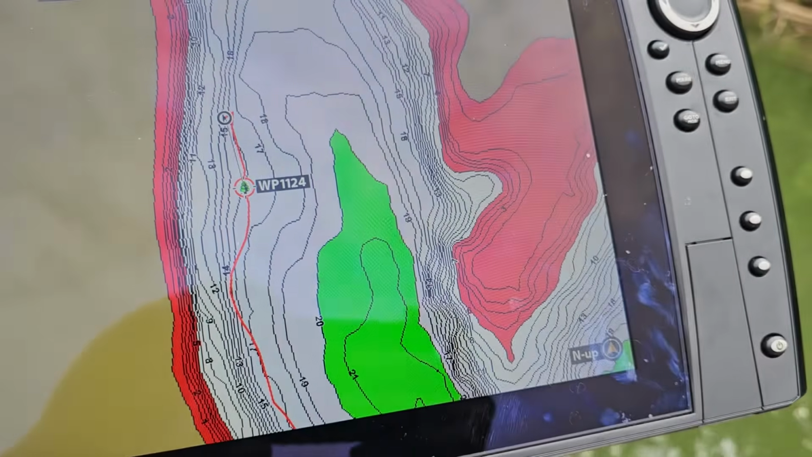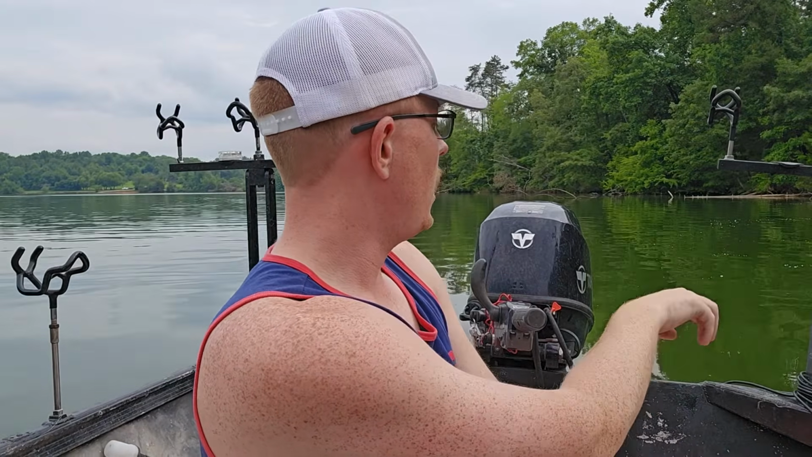All right. Okay, so before we go any further back in here, I kind of want to stop and explain the mental image you've got to have in your head to think about side scan imaging a little bit better. So you've got your transducer back down there behind the motor, and it's scanning a cone down like this. Just picture a cone going down below your boat, all right?